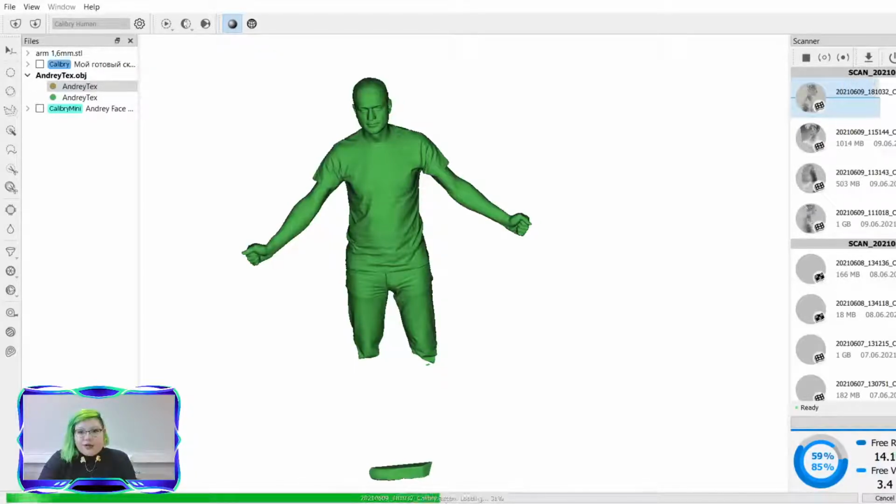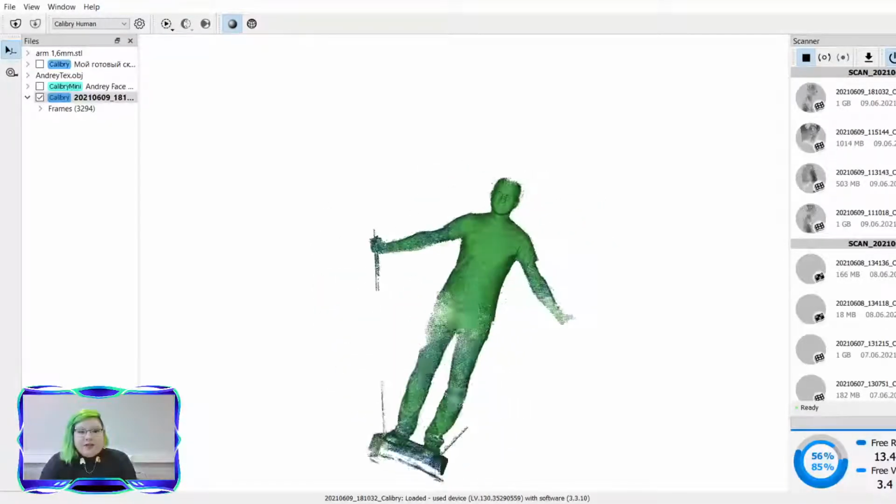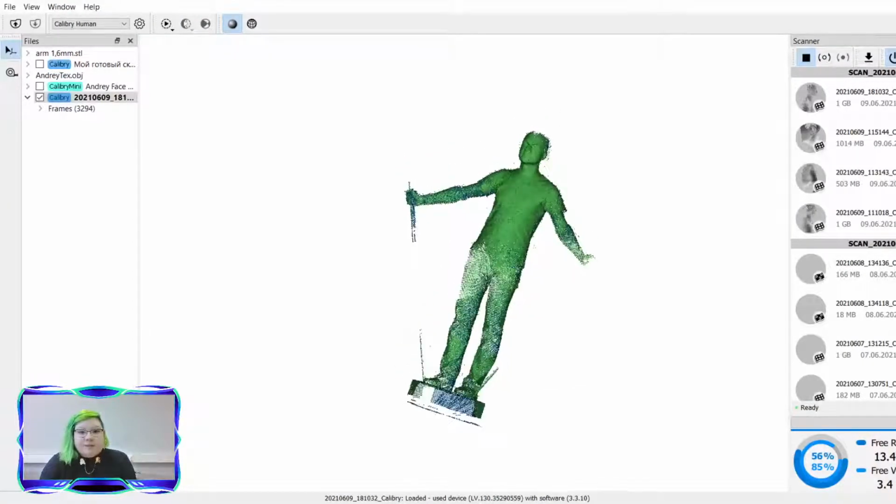As you can see, there are multiple scans here in my list from Calibri and Calibri Mini and multiple other scanners. So no scans are actually stored inside the scanner. I have had multiple scanners connected to this laptop, and all of the scanning results from all of those different scanners are on one hard drive on my laptop. And I can easily move those scans to any other laptop or computer for post-processing as well.